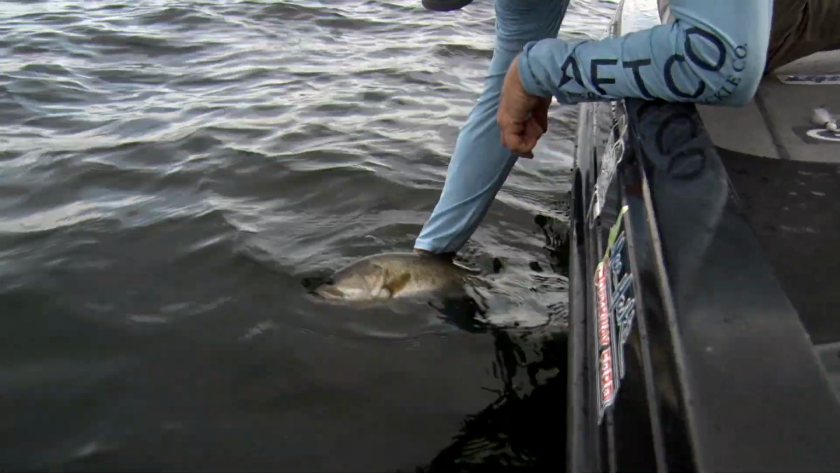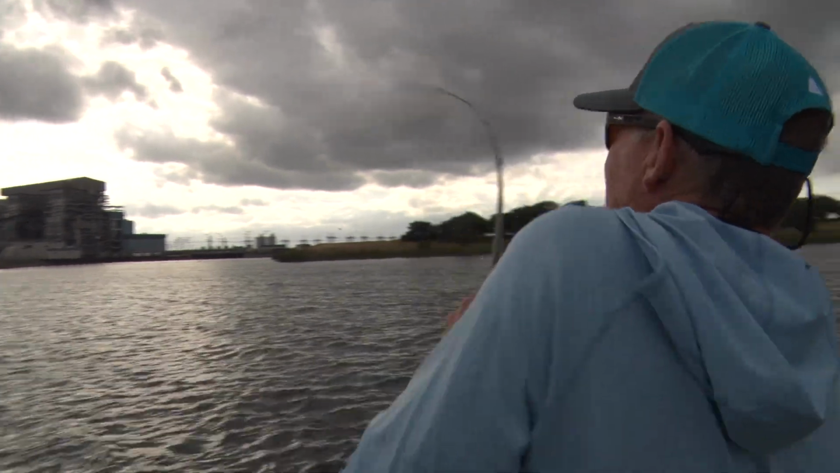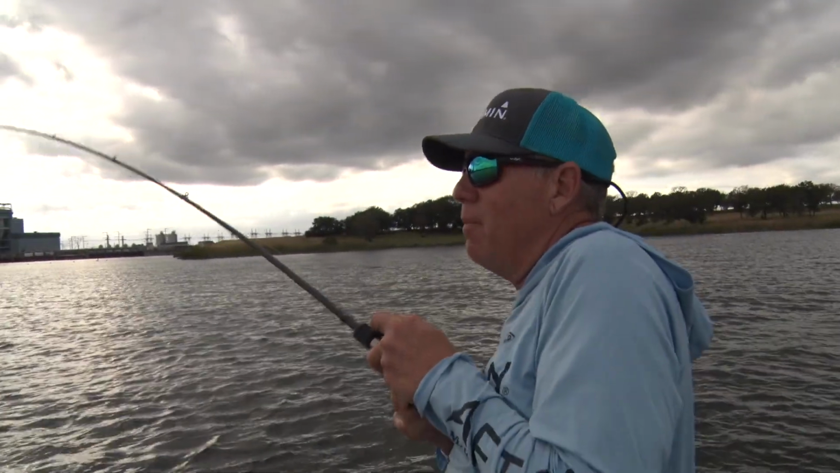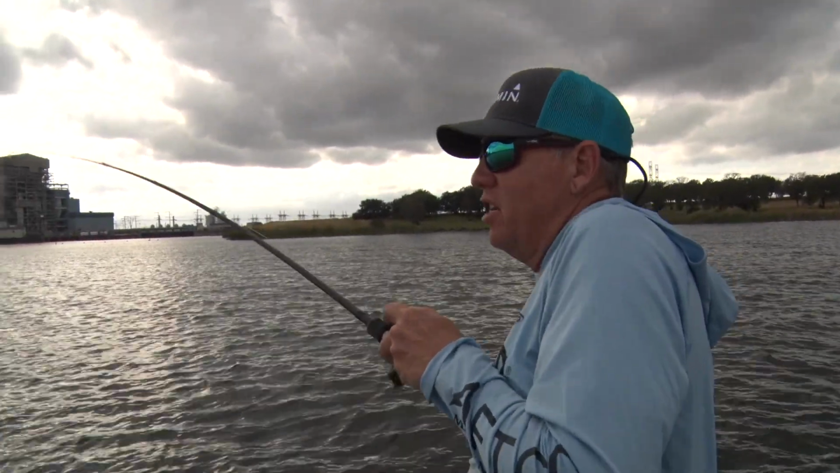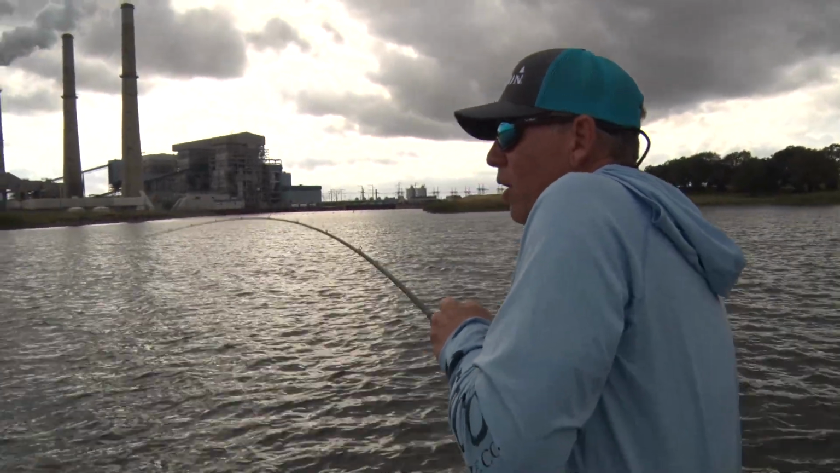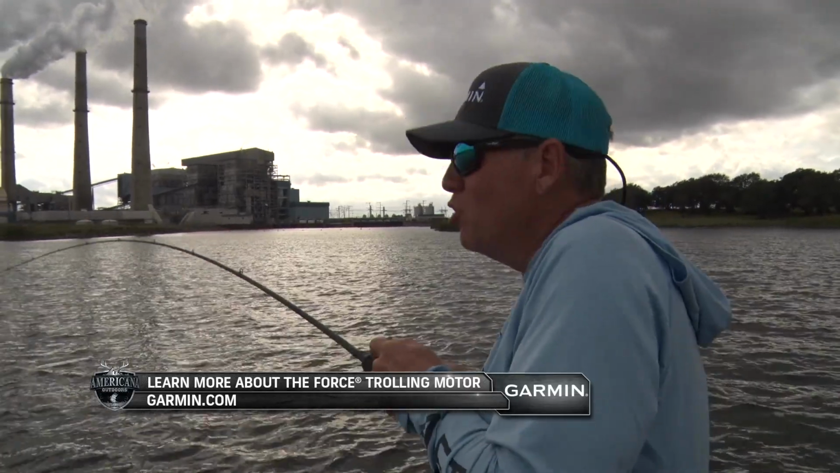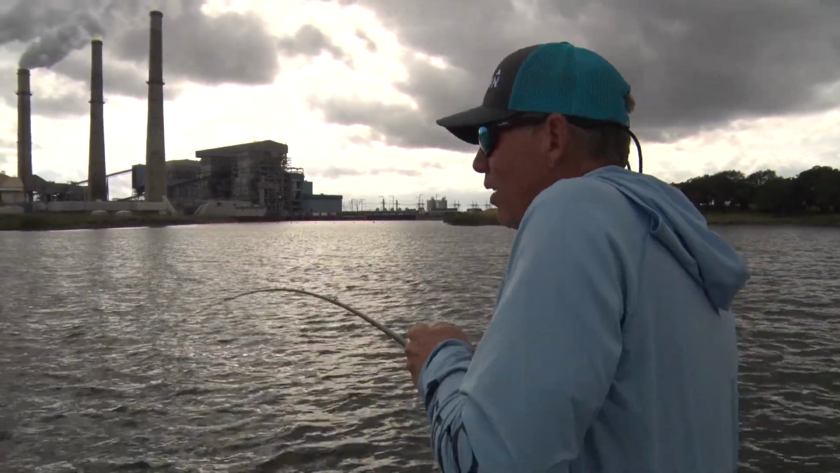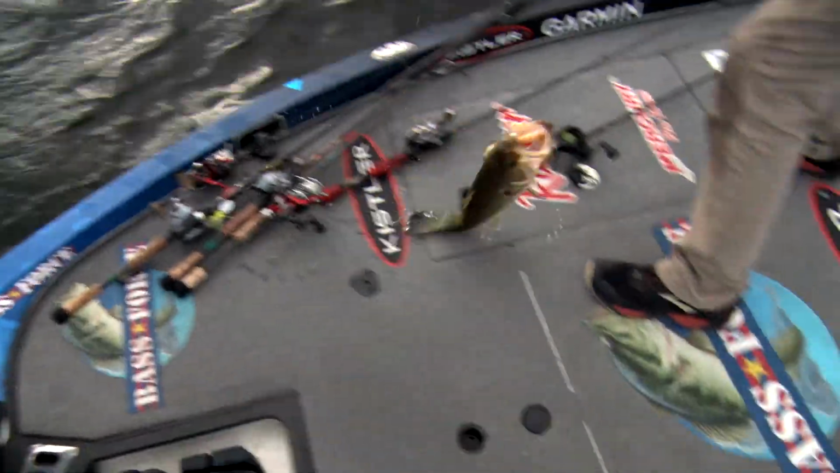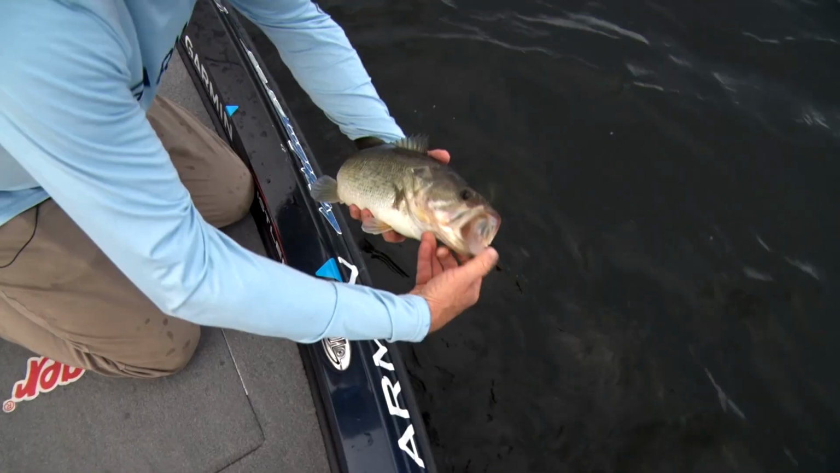Here you go, sweetheart. I caught that fish and I got another one. And I'm able to stand back up and make the exact same precise cast over and over again. It's because of my Garmin Force trolling motor and an anchor lock that is super, super quiet and super, super precise. It's keeping me dialed in. Oh, come here, sweetheart. I'm doing this and the boat hasn't moved an inch.